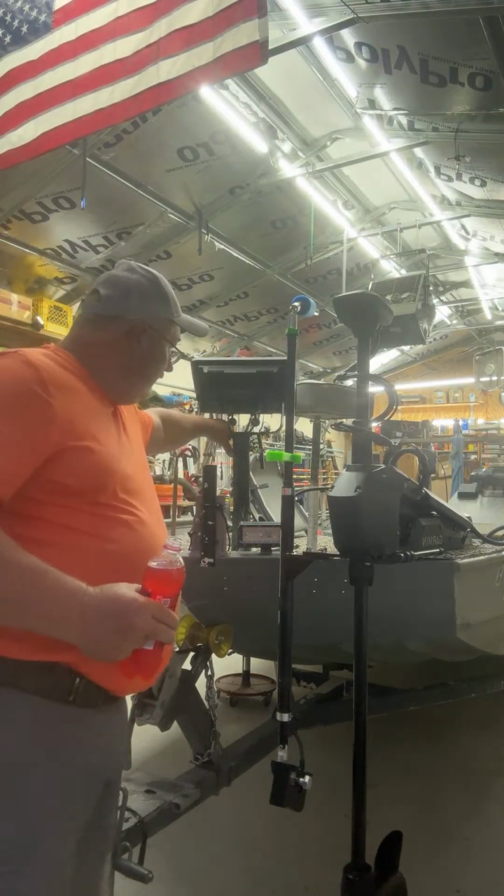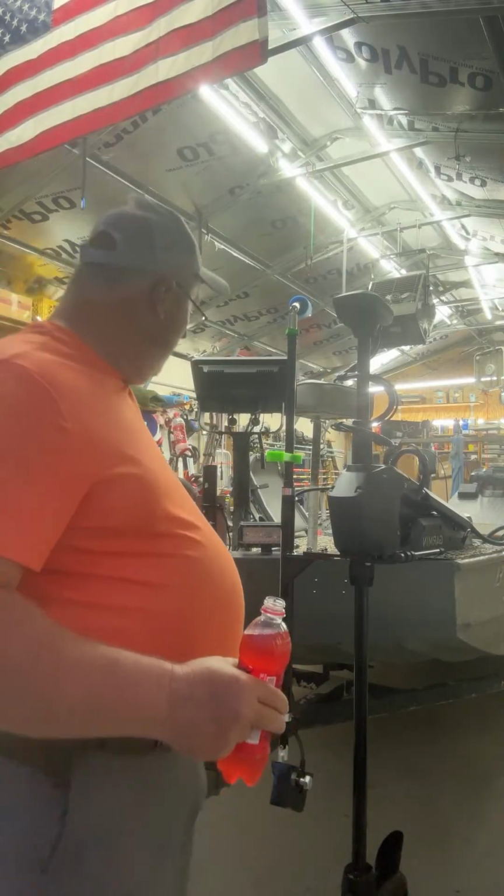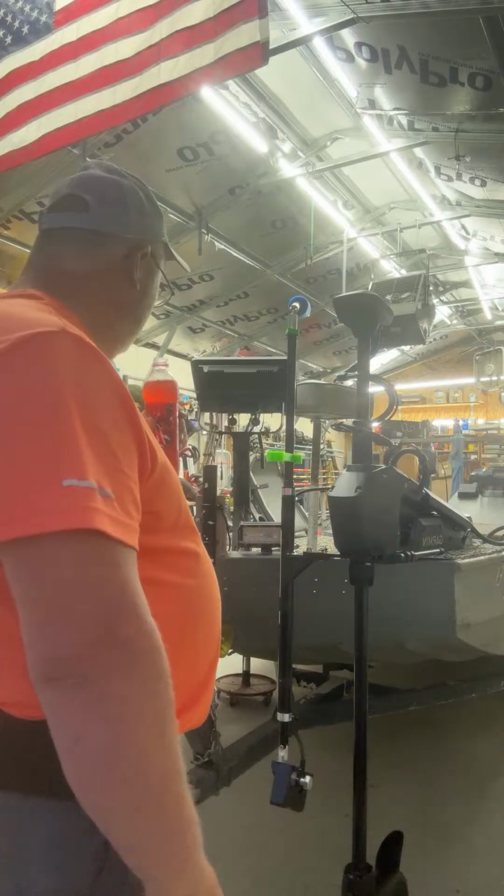It's out of the way, whatnot. And I use that to get in and out of the boat. That's my graph mount. And it's rock solid. It's made out of 2-inch pipe, steel pipe. It's been Line-X'd, so it don't rust.